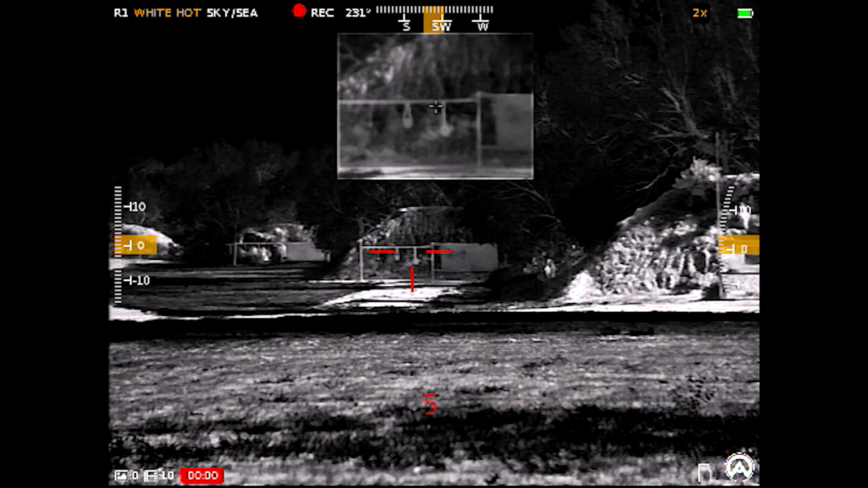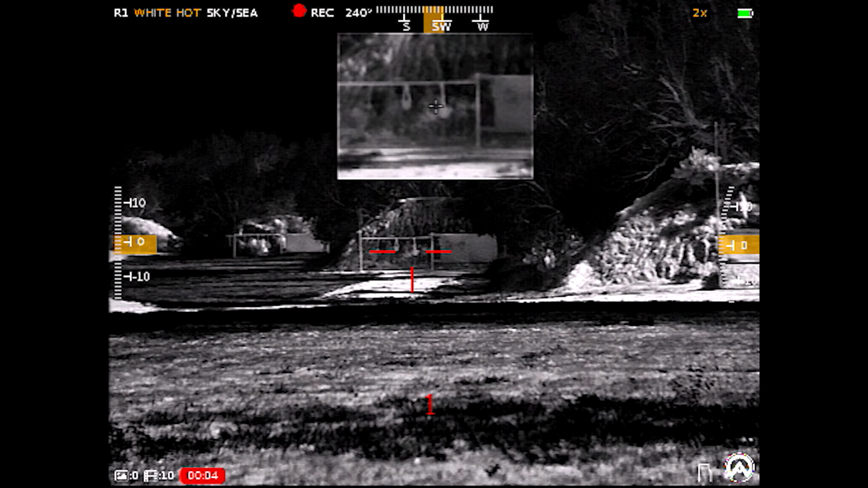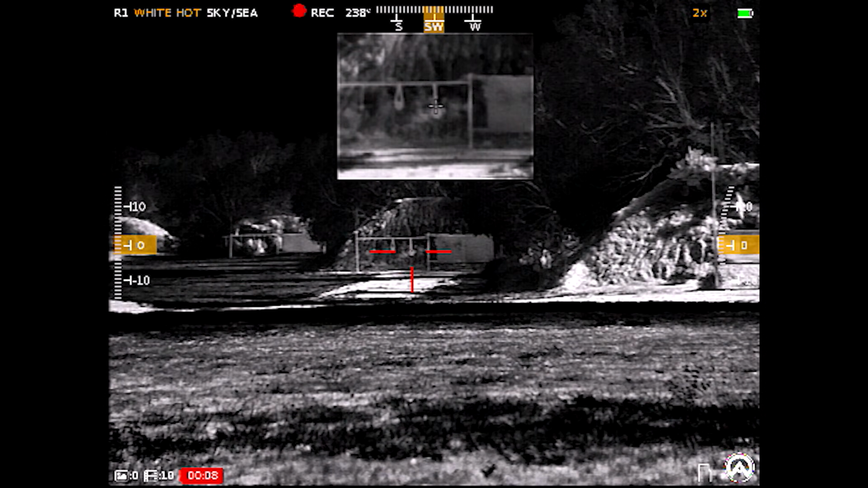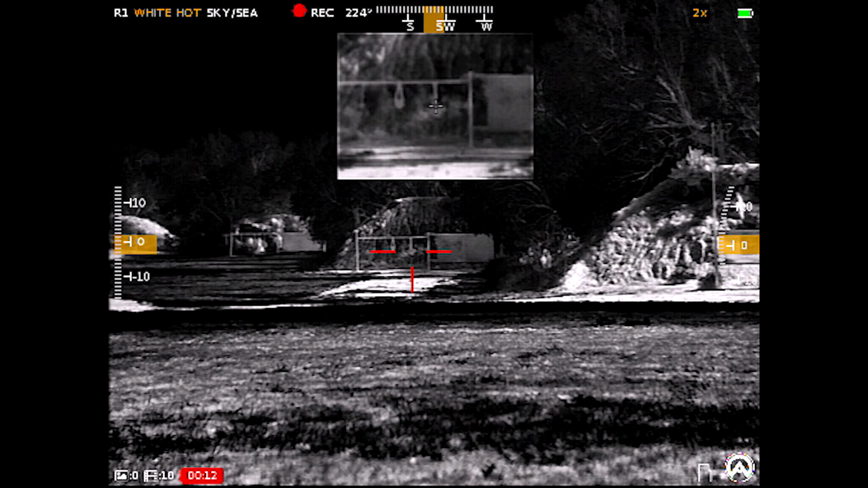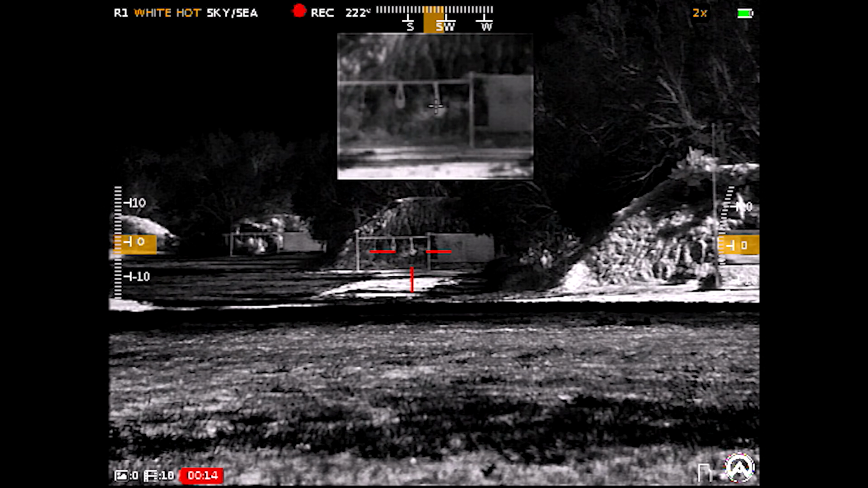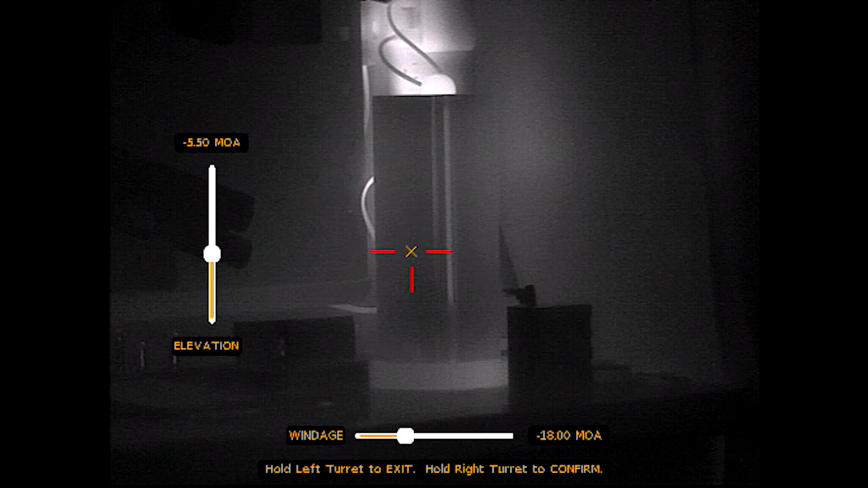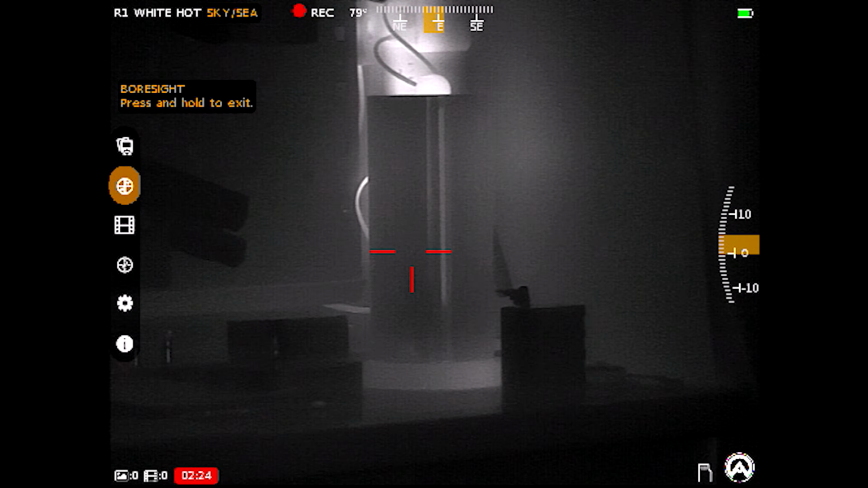Now, of course, what good is a 0 if you're not going to confirm it? So one way I know best, especially with thermal targets, hard to see. Here's a steel target. It's about 6-inch diameter at 200 yards, and I can now ring that steel all day long consistently without missing a beat with this optic. So I'm going to go ahead and hold the left turret to exit so I don't accidentally change anything.